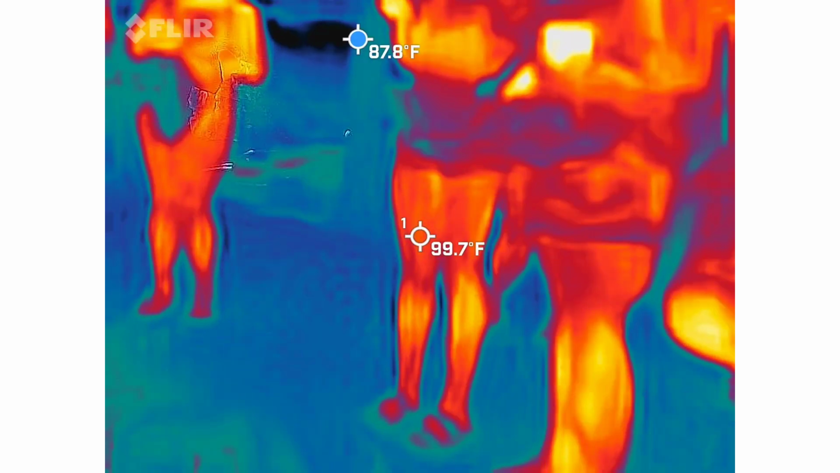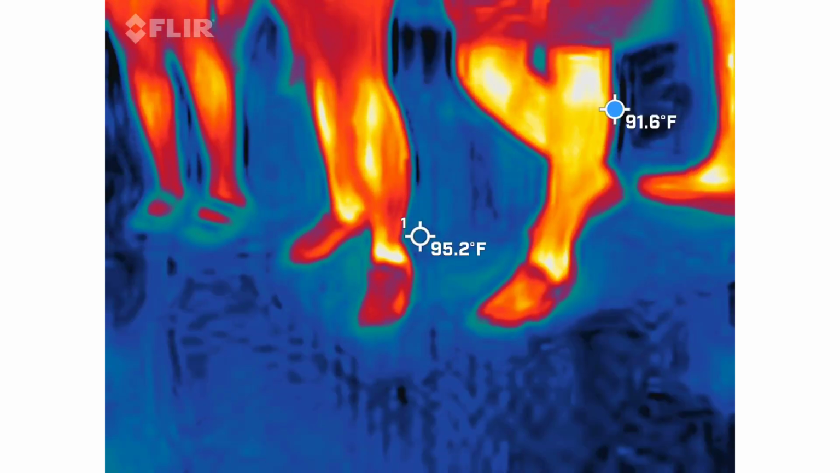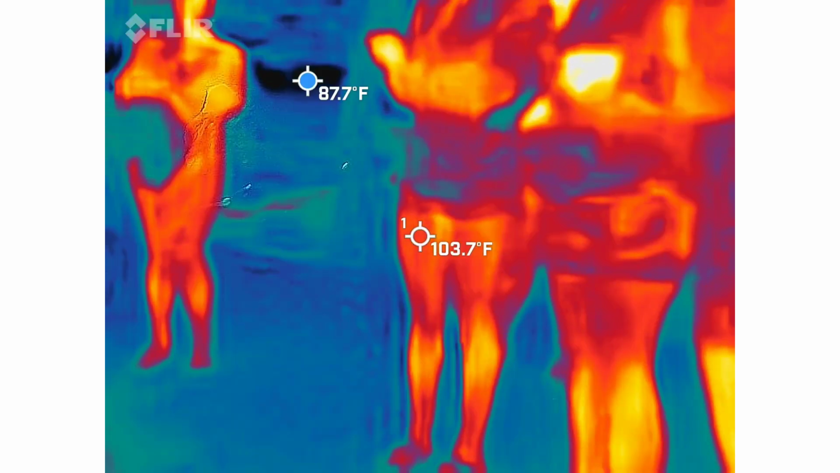So let me set it up to start sweeping. Again, you'll have to undo the little twist tie on your earbud. And then your volume is also a wheel at the top. It's much easier to find than the other one I just handed out. So again, your comfort level as far as volume goes.